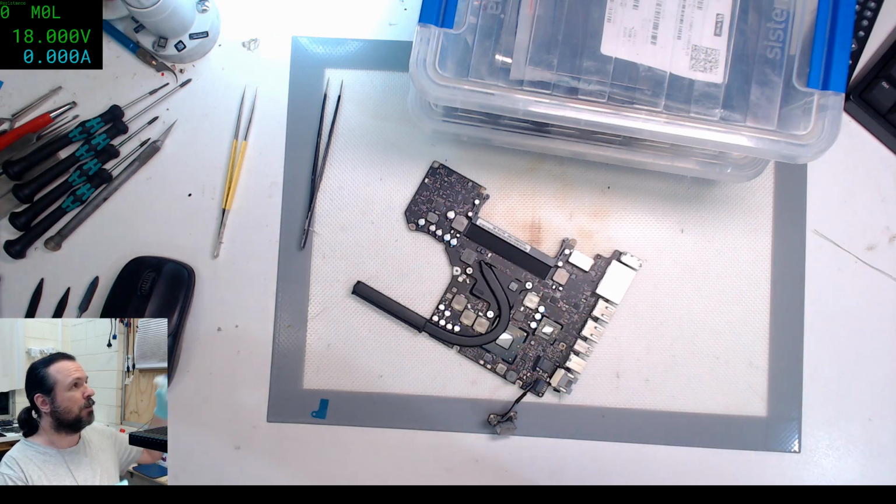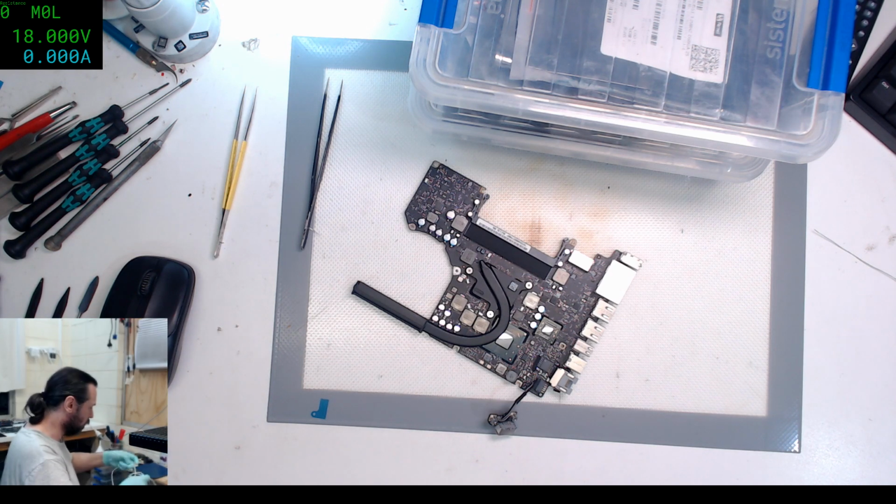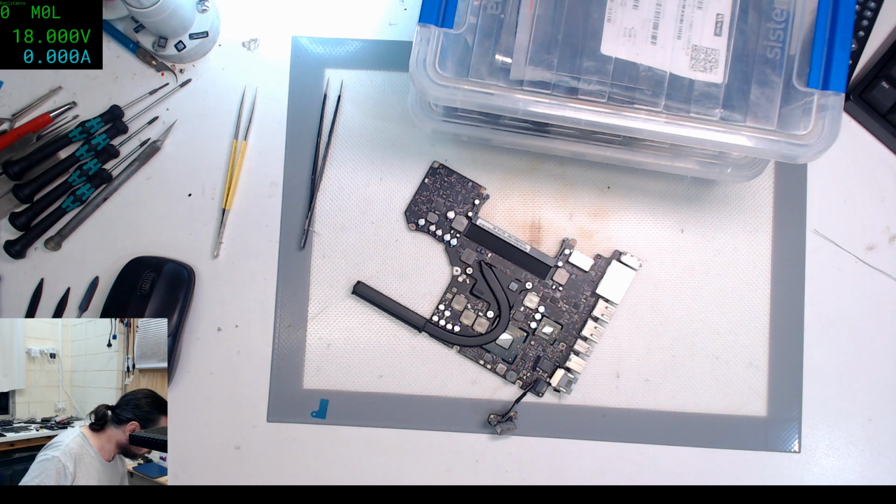Alright, hopefully I've got the right one there. And I also need to change what MagSafe cable I use, because this will be a MagSafe 1. Most of the things I do now are MagSafe 2, but we do occasionally get the MagSafe 1. Let's switch this over.